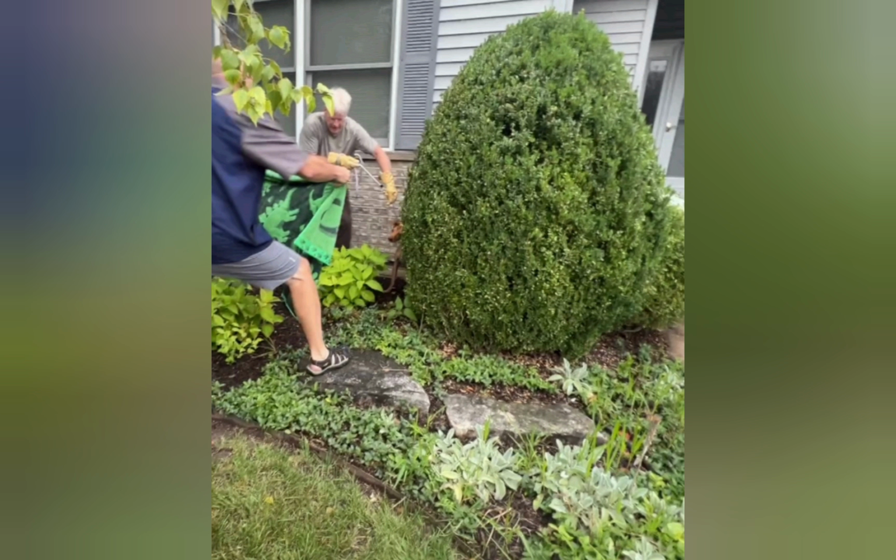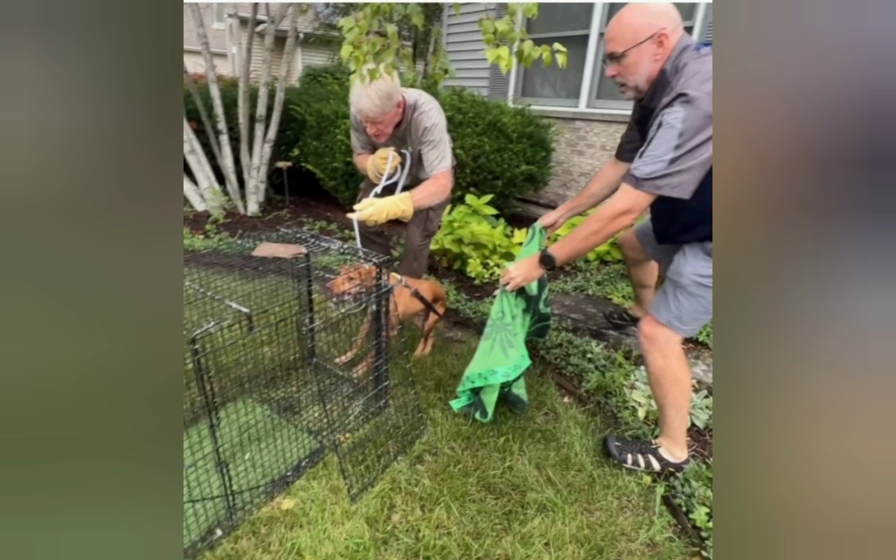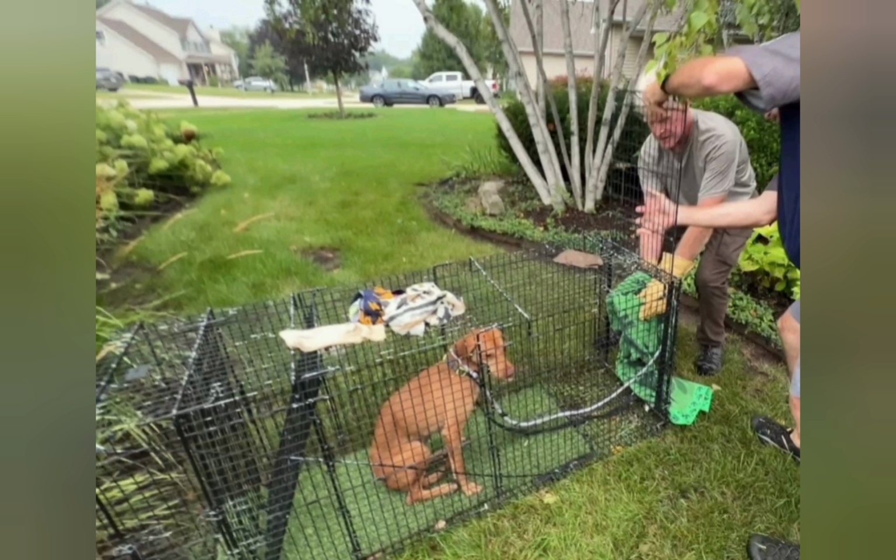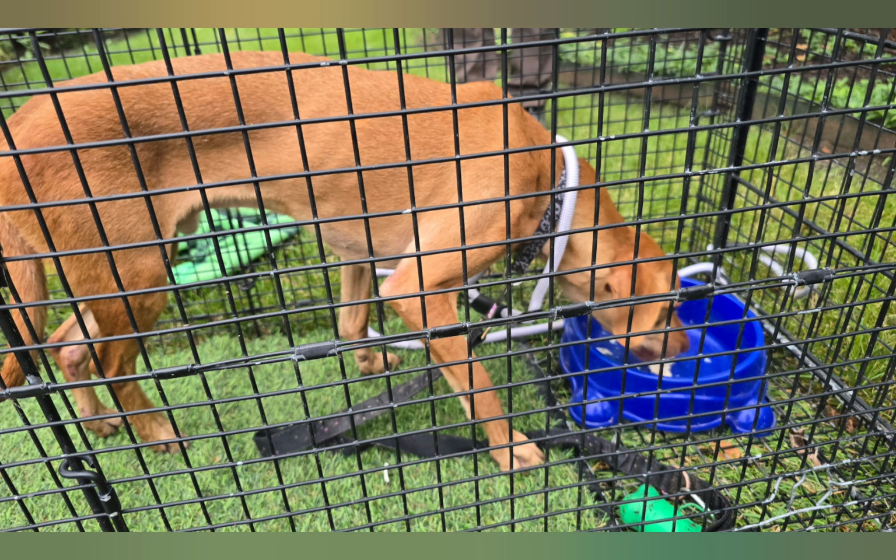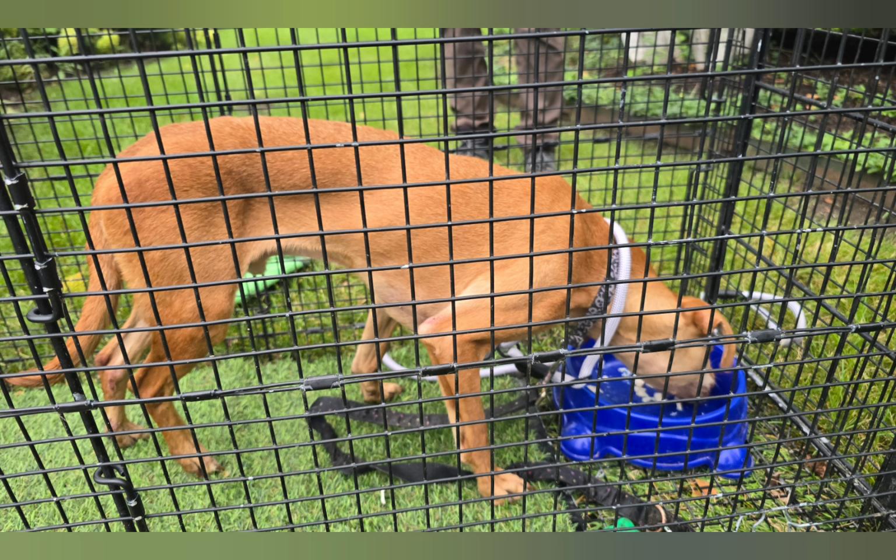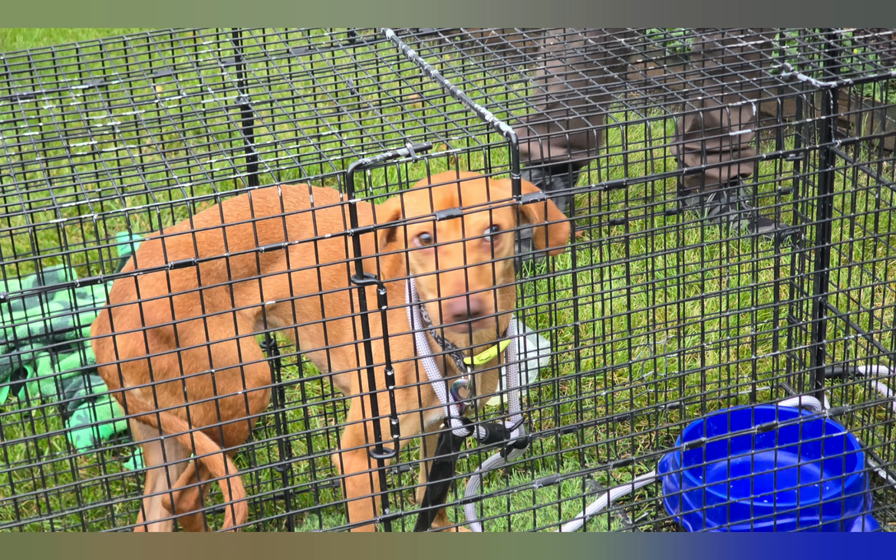And just like that, Charlie was safe. Michael Davis from Best Furry Friends Search and Rescue was the one that found Charlie in the front of this house, between the house and the bushes, was able to go over and with the volunteers' help get the slip lead around. We fed Charlie immediately and his whole demeanor changed. He was friendly. He ate the food very quickly. We didn't have another problem with him.